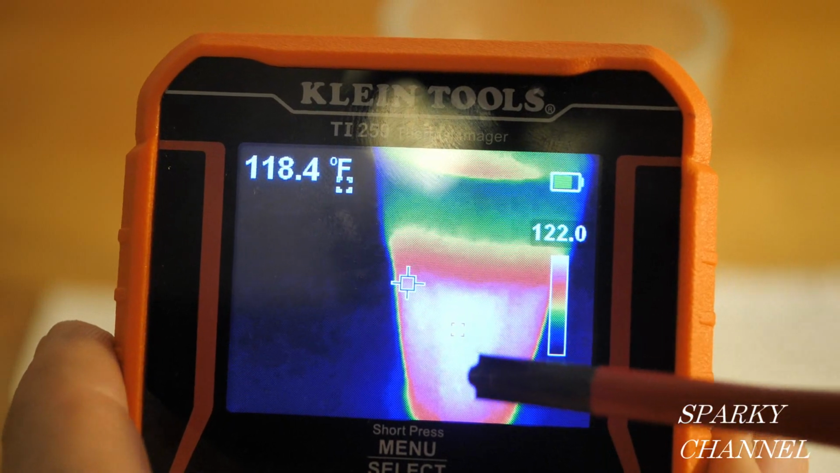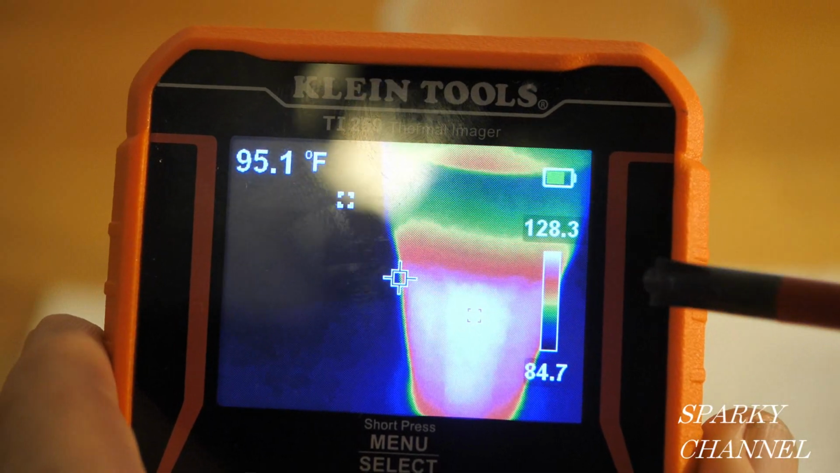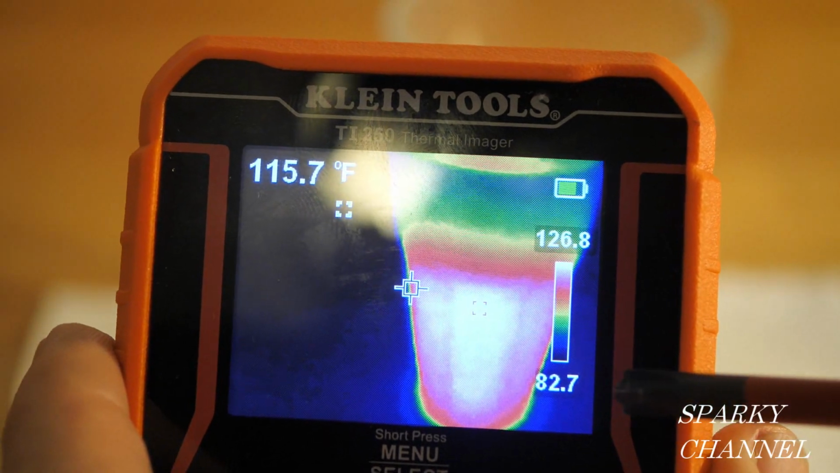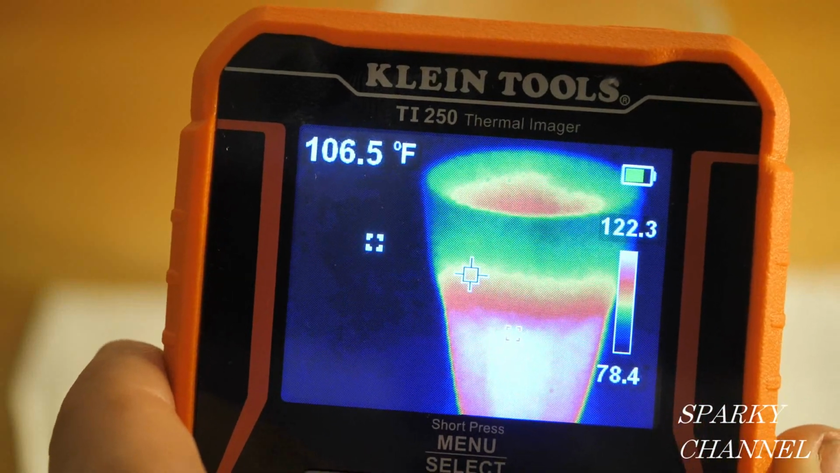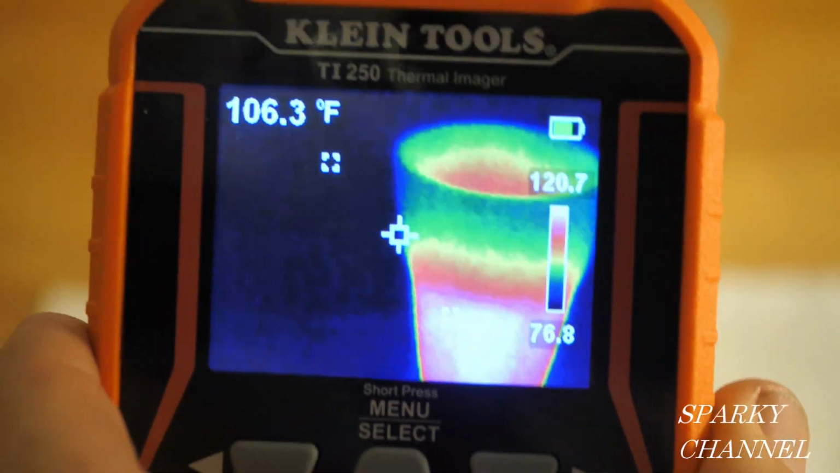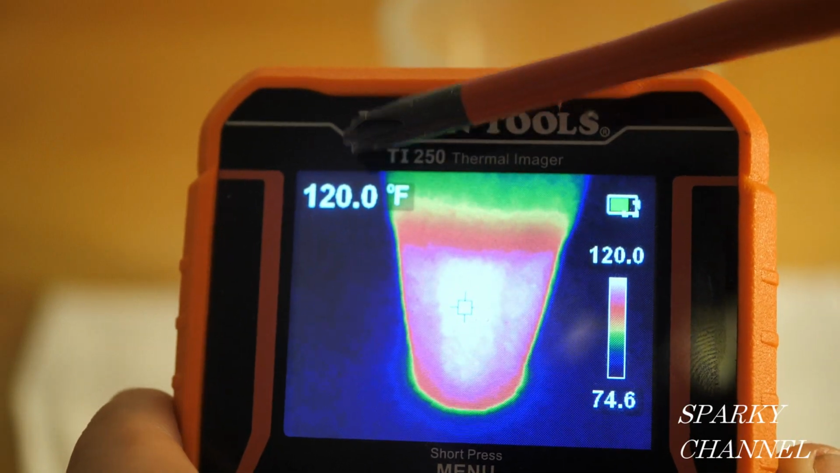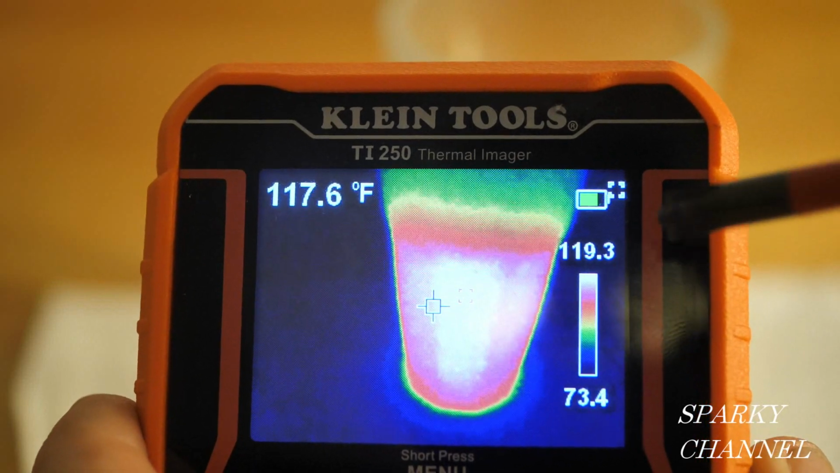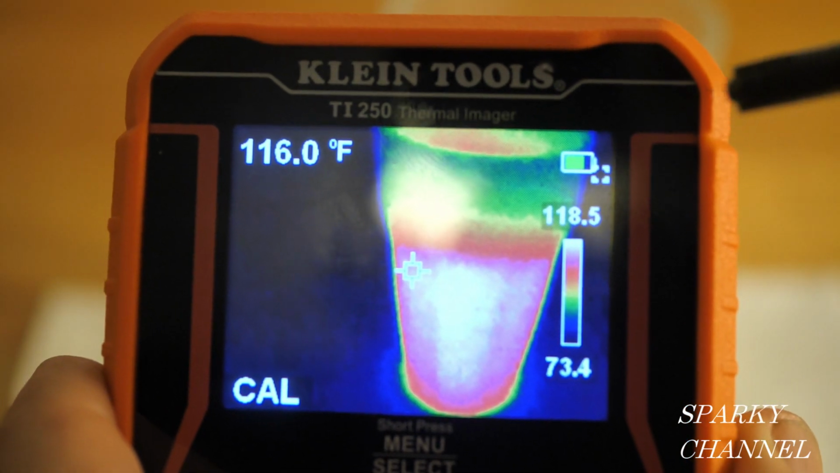There's a little box area right there, that's 122 degrees. And the lowest area is right out here. That's 82.7. So there's your thermal image of the glass of hot water, and that is how you get the three different temperatures shown on the screen, and how it can vary as you turn it. You see this temperature rising as I get it closer to the whitish area. And you can see right here, the battery is about 80% right now.